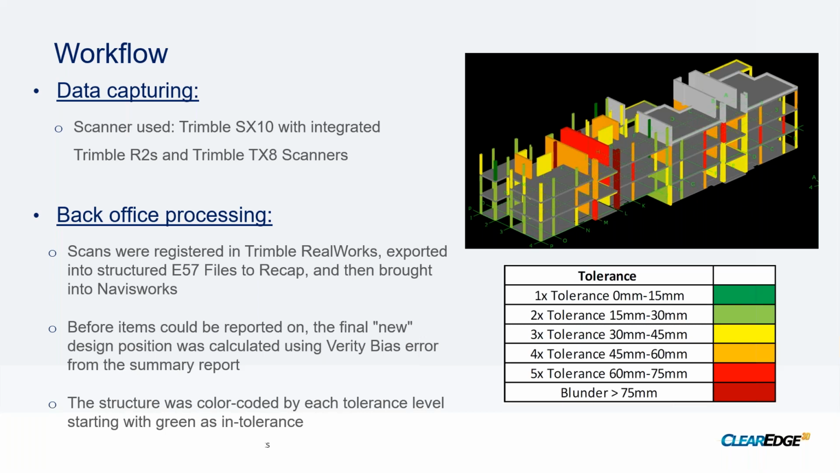As you can see from the pictures here on the right hand side, the deviations are quite large. The tolerance specification for this building is that dark green value. It's supposed to be 0 to 15 millimeters, class 3 classification for specification. So from that you can see there are very few items that fall within that band.